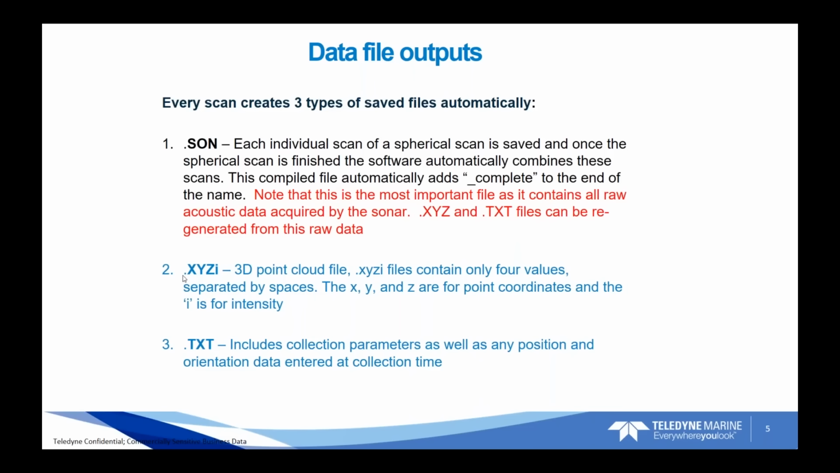The only thing you can't adjust afterwards is really the position of the sonar. You want to make sure you collect the data in the area of interest to get the best quality data of the targets that you're looking to image. The TXT file is basically just a text file that includes any extra parameters that you input into the software at each individual scan, such as position information.